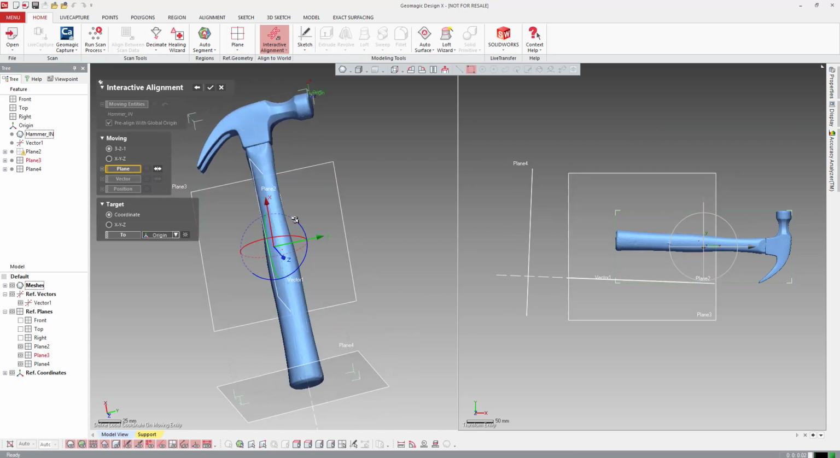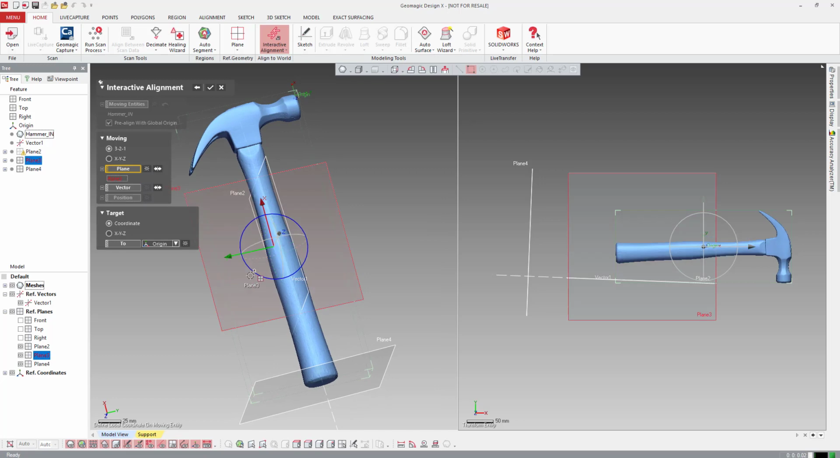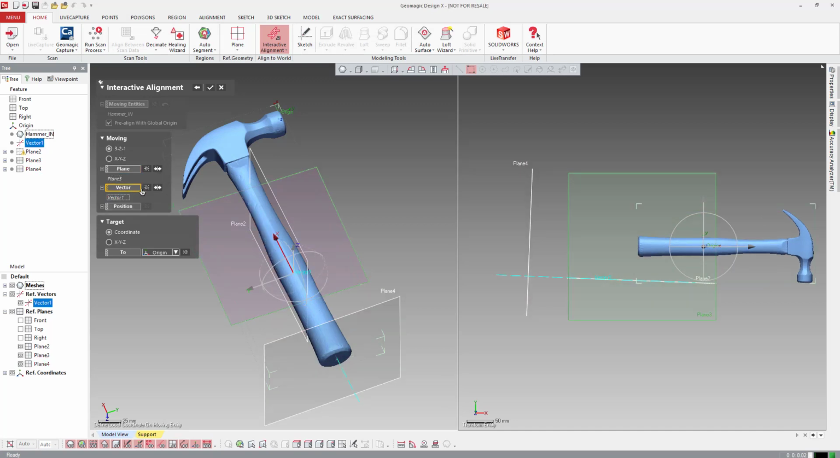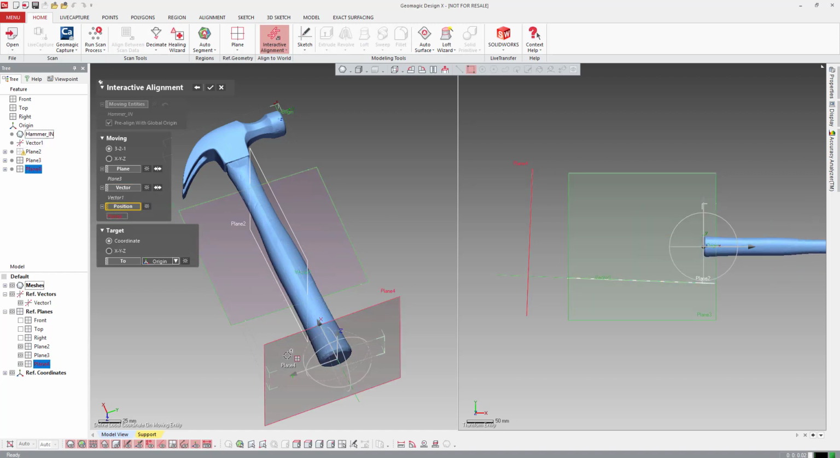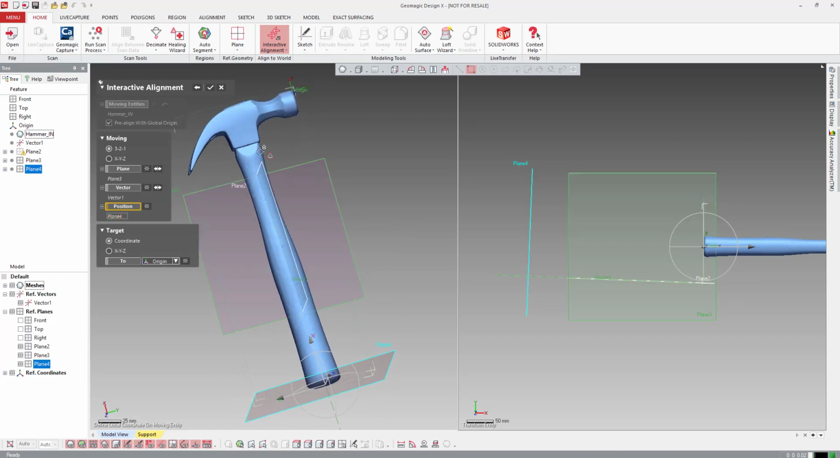Plane, let's say we pick, let's pick that as our Z up. And X and Y look pretty good. So vector, let's do that guy. See if we flip that, it's downwards. Yeah, now we want that. Position, we'll slide him down to the bottom here. So standard 3, 2, 1 alignment looks pretty good.